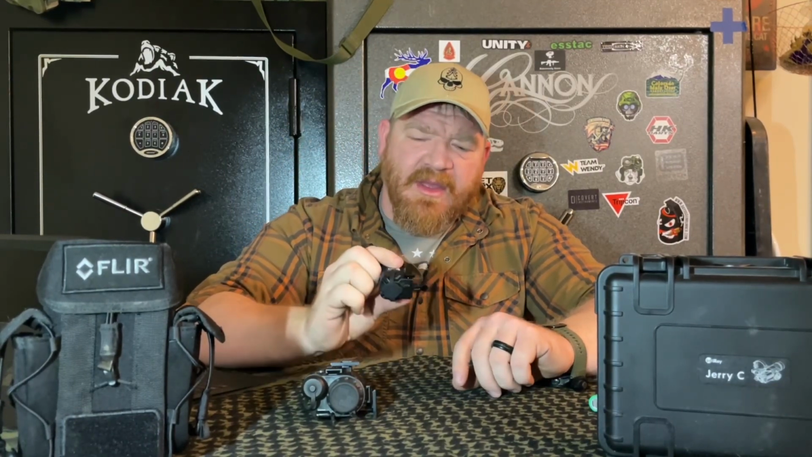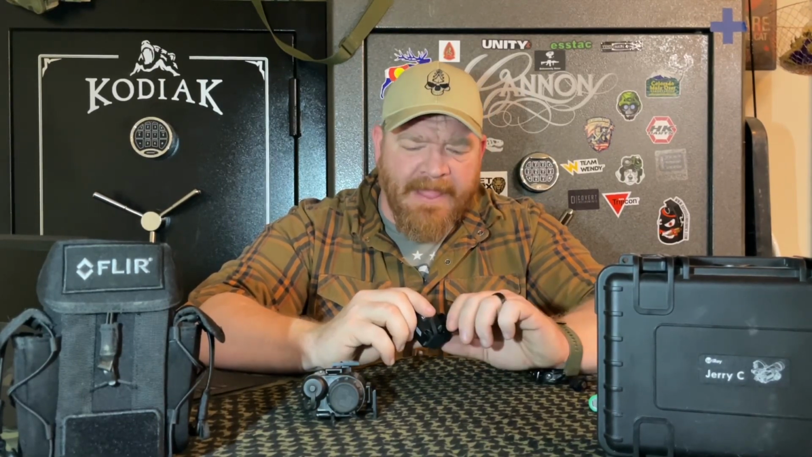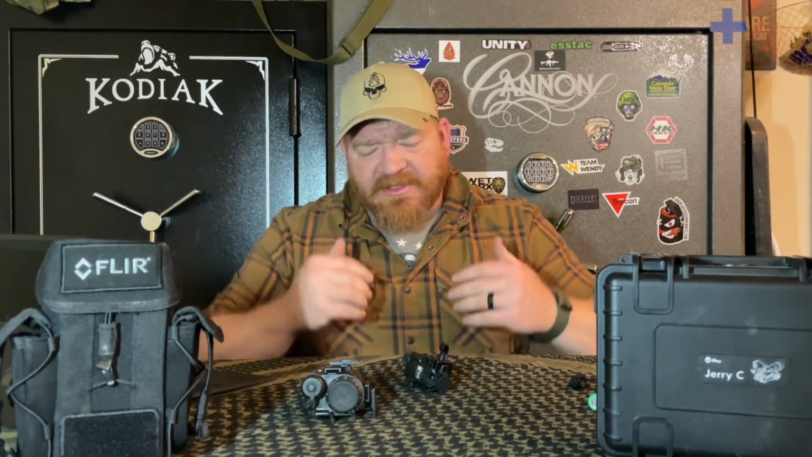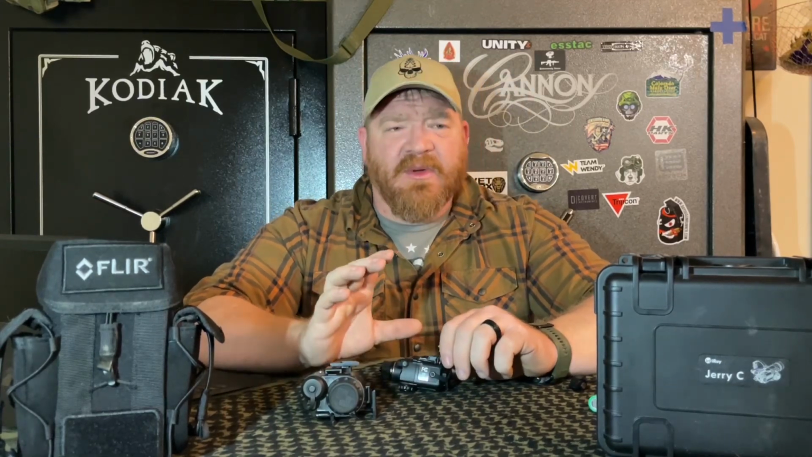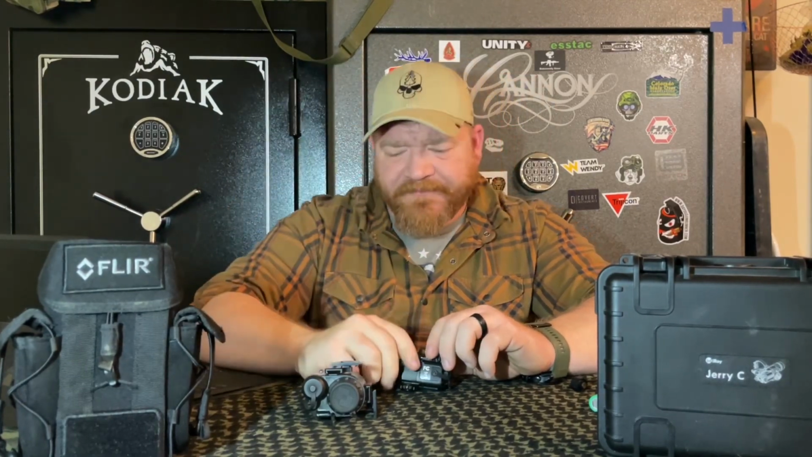But the Jerry C is programmed to have a breathing mode, which means the heat signature that the Jerry C is projecting into your PVS-14 will kind of flash on and off in a breathing motion. It'll fade in, it'll fade out, fade in, fade out, which helps to identify whether something is a light source or a heat source that's being so bright, such as a suppressor.